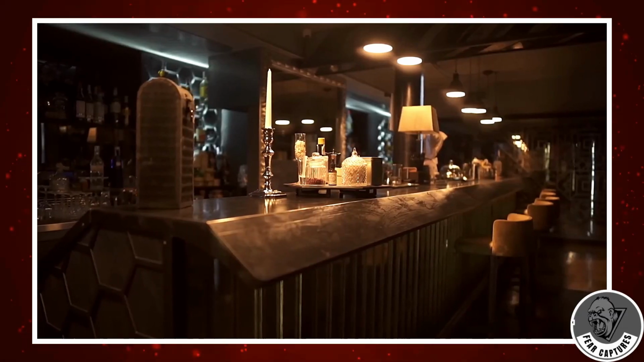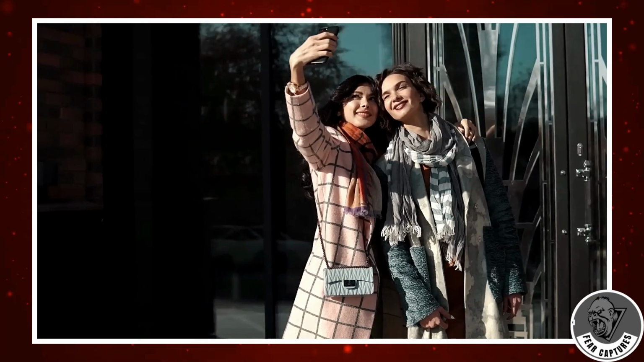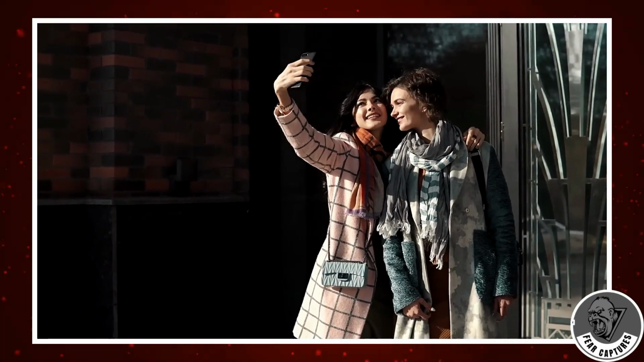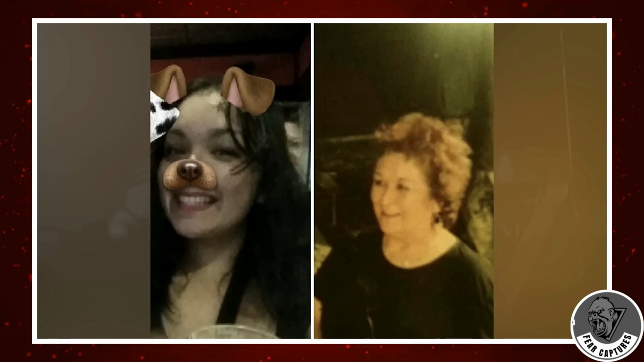Technology has a strange habit of catching what the naked eye can't. It was 2017, just an ordinary night at a quiet bar. Two women, sisters-in-law, were out enjoying drinks, laughter, and the simple comfort of each other's company. With hardly anyone else around, they decided to snap a selfie using Snapchat's iconic dog filter. Just a playful moment, preserved in pixels. But what showed up in that photo was anything but playful.